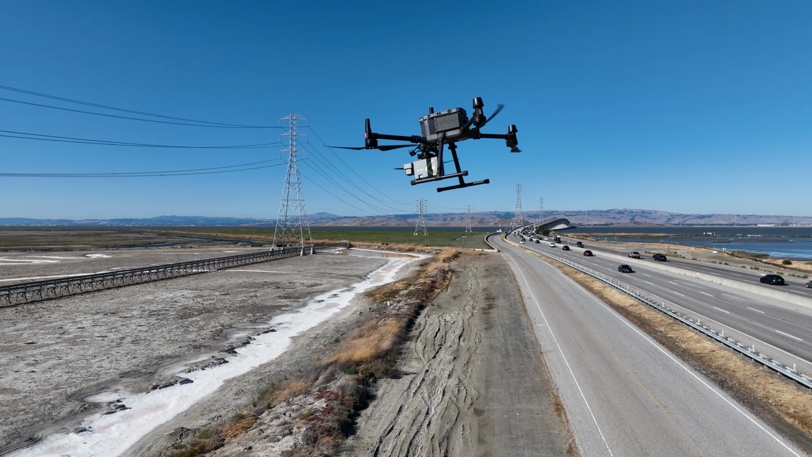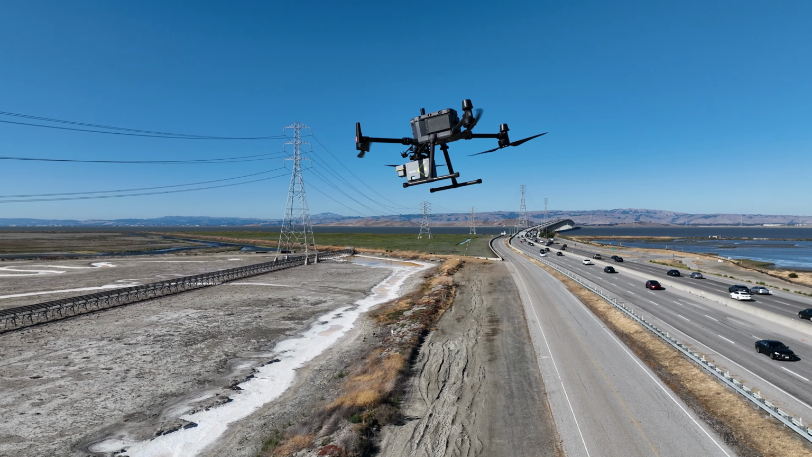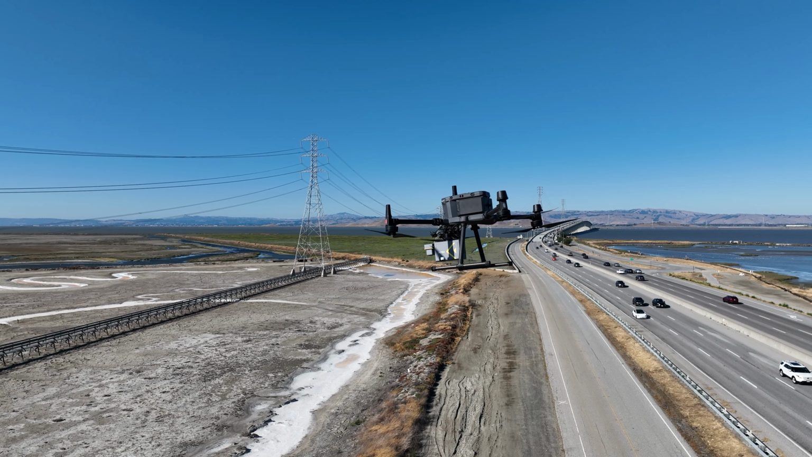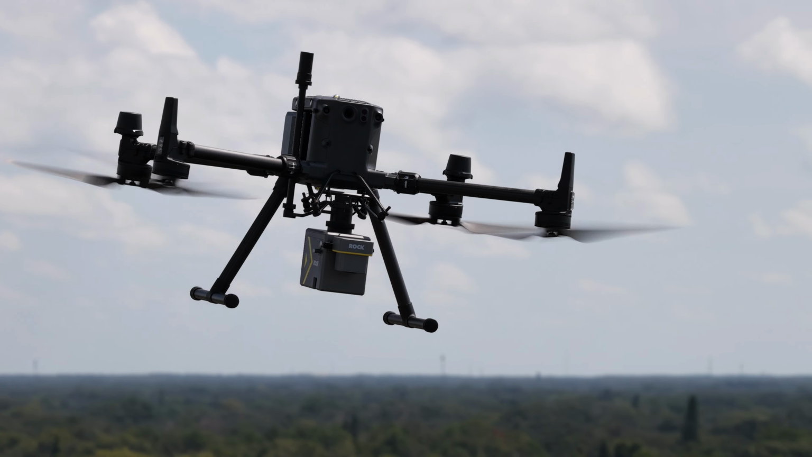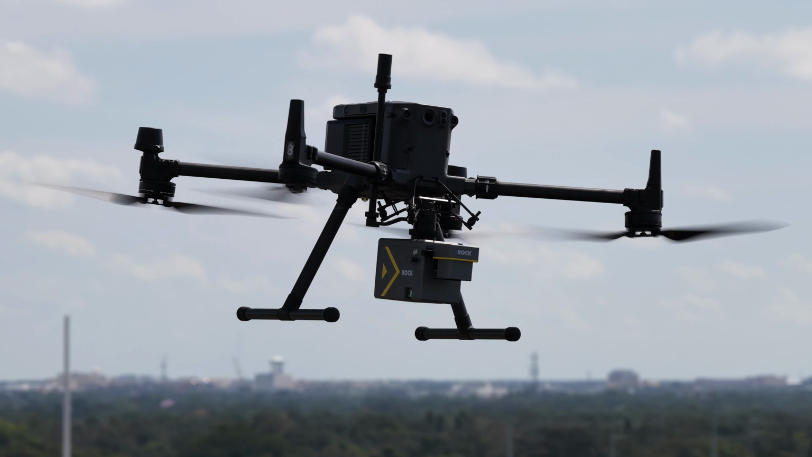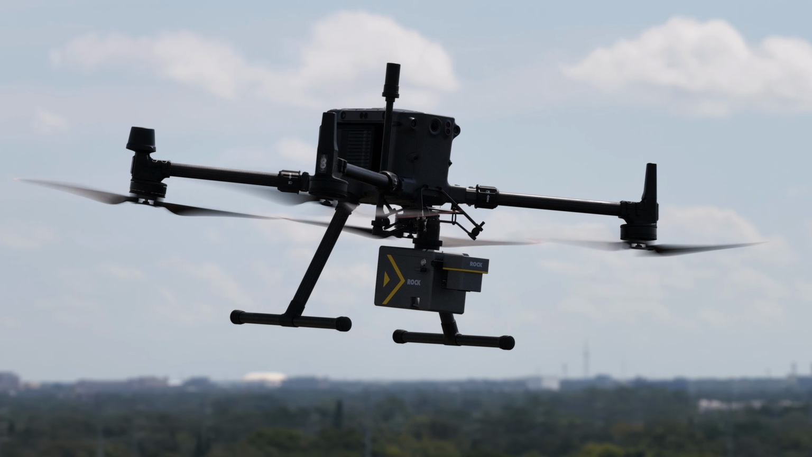I actually really wanted to push it to the test. When I first found out the flight parameters of what I could fly it at, I thought it was a joke of flying at 115 meters. But no, indeed, I flew it at 115 meters and at 7.5 meters a second, which for those that have never flown LiDAR before, that's a little insane.